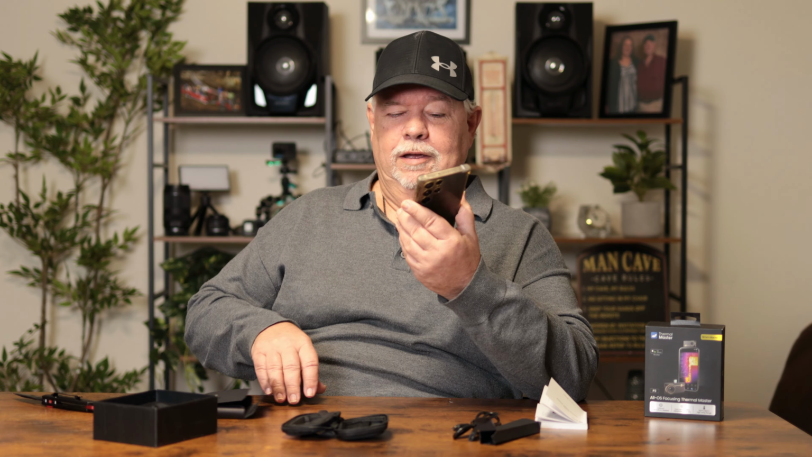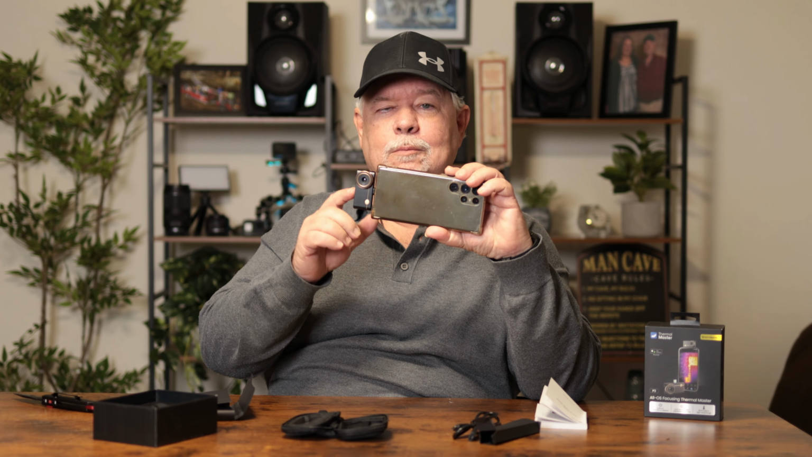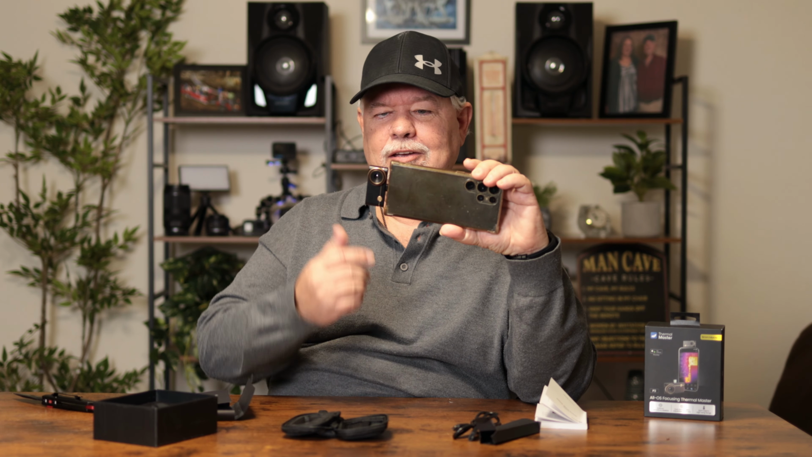Well, I tell you what, if you are looking for a really cool little thermal camera that just plugs right into your phone, easy, you can carry this thing around with you. If you're working on air conditioning systems, computers, whatever you're doing, it's a lot easier than carrying one that's the big handle, you know, it's big. You can't just stick that in your pocket. That's easy. Just unplug it. That's it. Stick it in your pocket, if you had a pocket. You get what I'm saying.